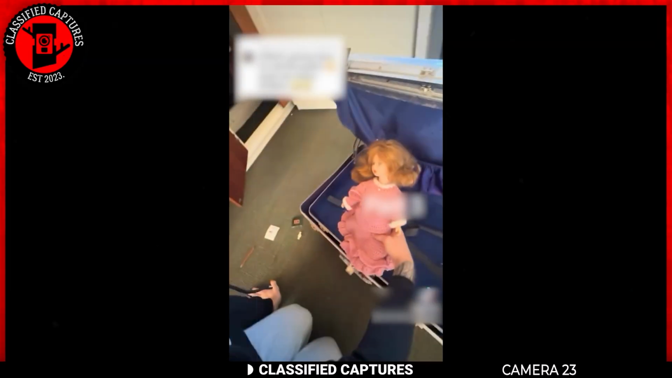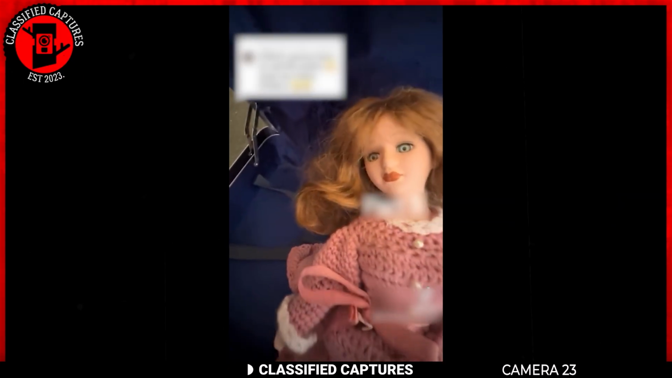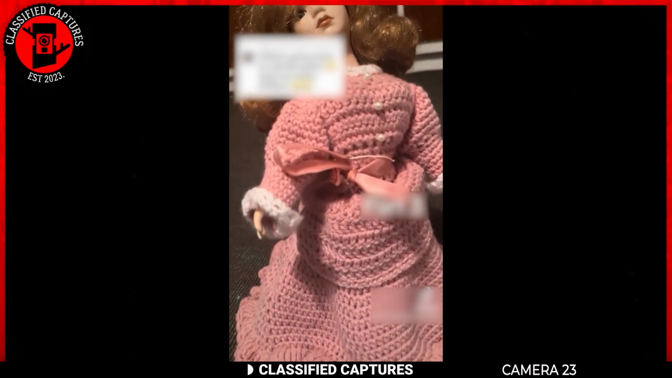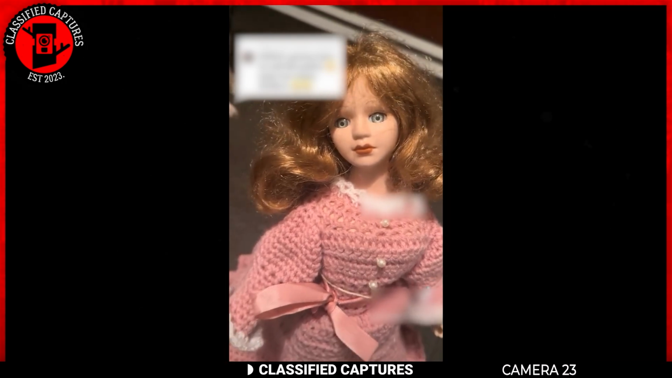I mean, who straps a doll into a suitcase and then puts the suitcase into another suitcase, if the thing is not possessed? I think they should move out of the house, and if you were in such a situation, would you have opened the suitcase?